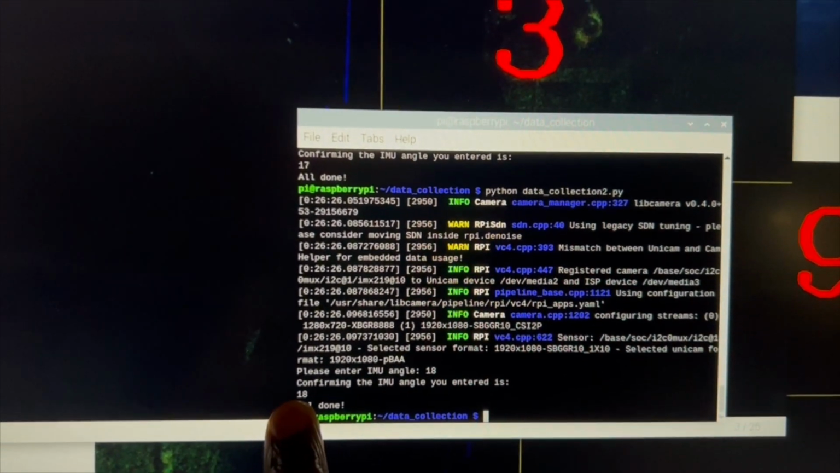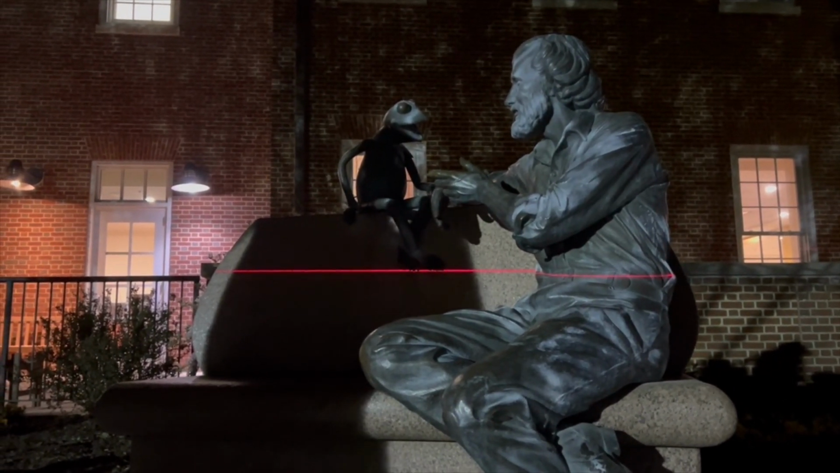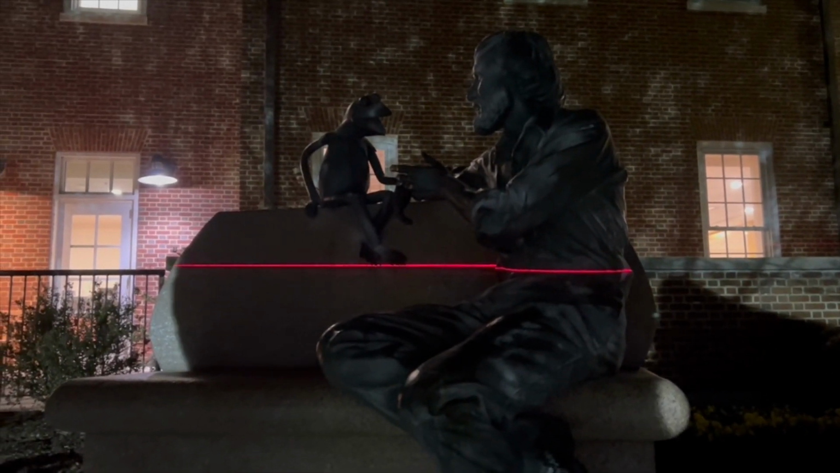Despite it being nighttime, you'll notice that the statue is still really well lit because of some construction lights. So to mitigate the source of noise, my wonderful friend held up a blanket each time we did a scan to put the statue into shadow and make the laser show up more clearly.